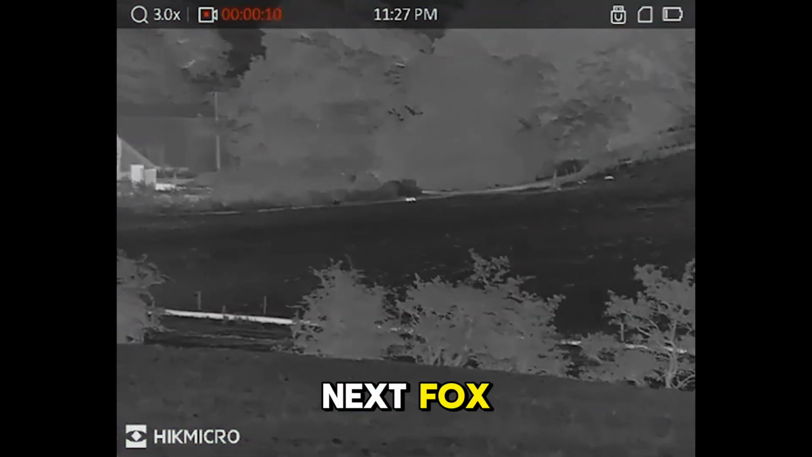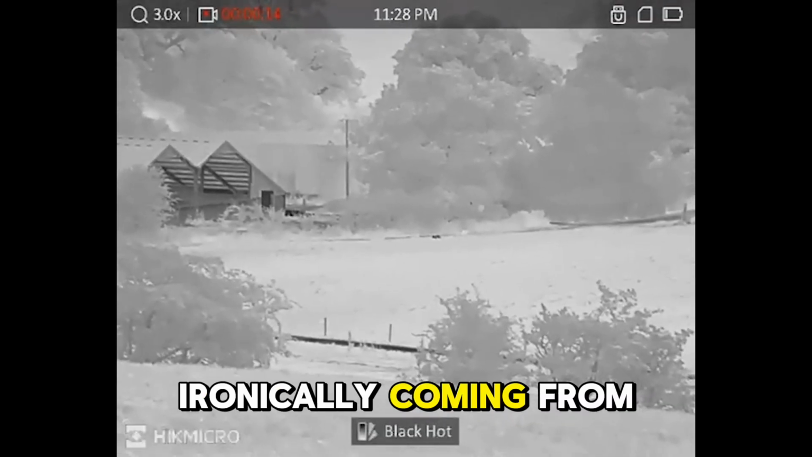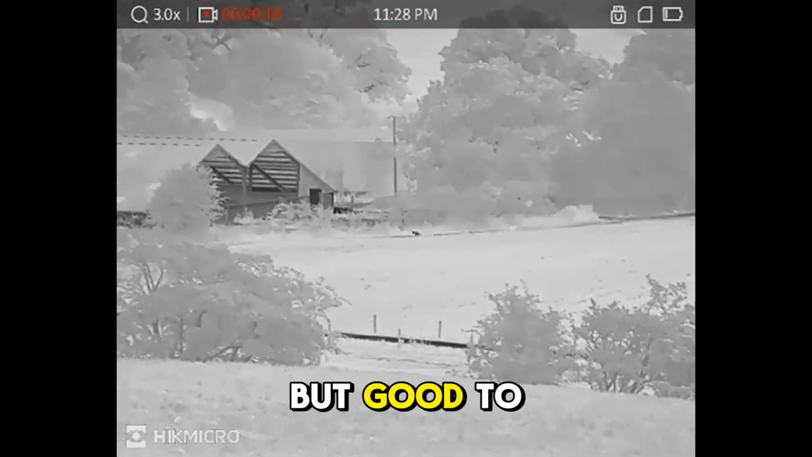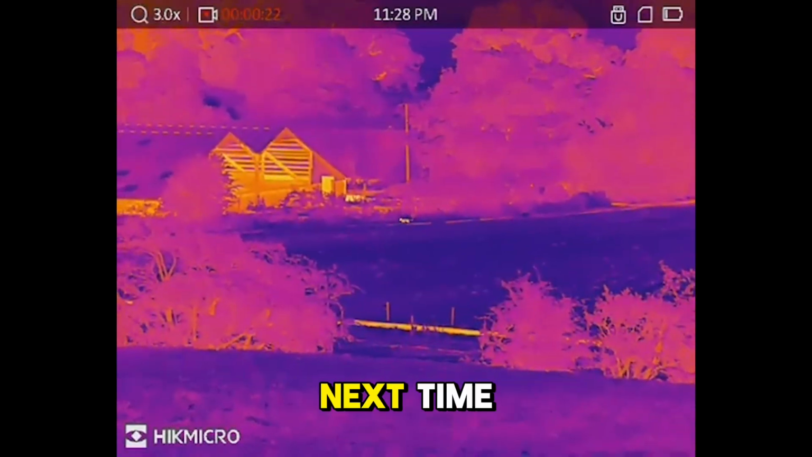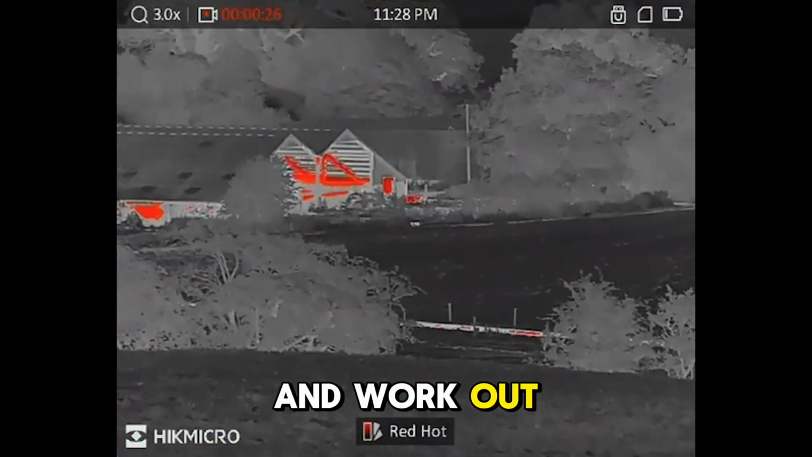So here's the next fox I see making its way down to the farmyard, ironically coming from where I'd just been. But good to know the path it's using for the next time I'm out. I might actually just position myself at the farmyard and work out from there.